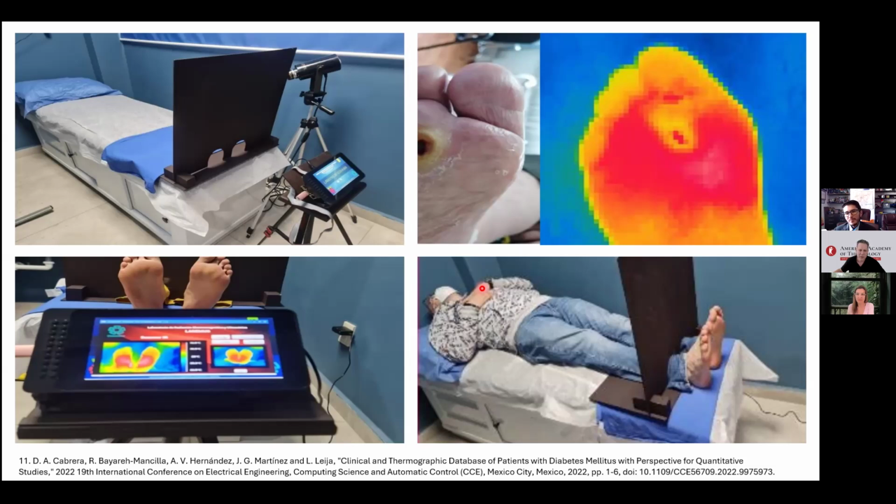So I recommend that everybody construct their own database first, because sometimes you don't know how the images were collected and in which conditions. To work with images that you're not sure how they were collected is something complicated.